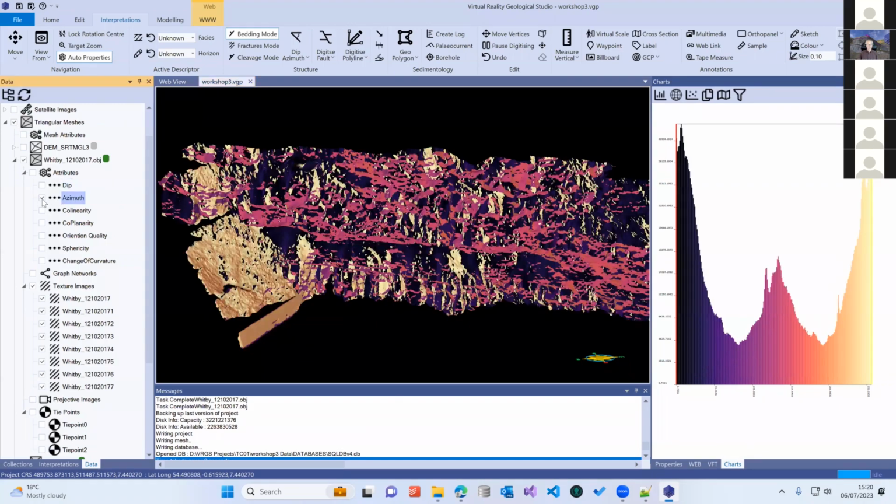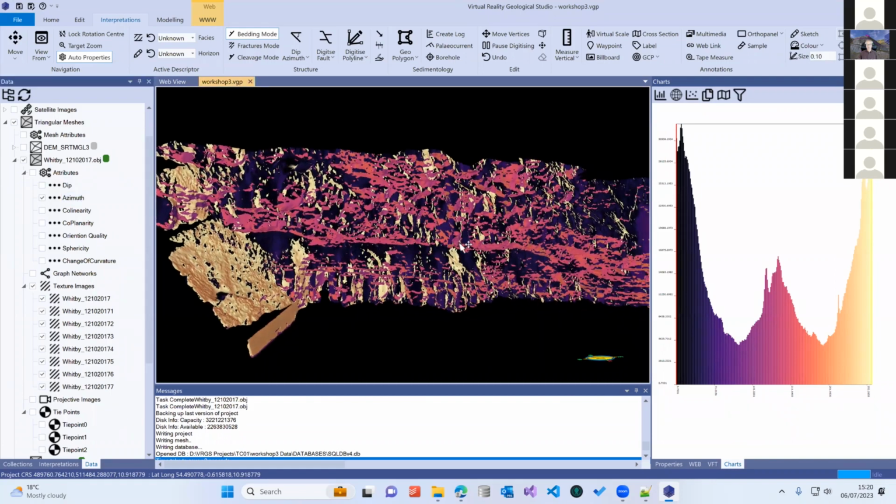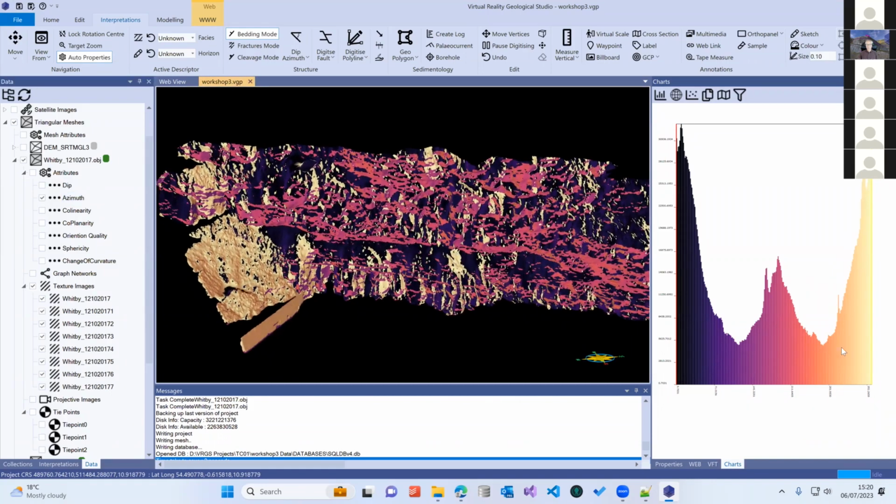Then we have azimuth, so directions. And remember that, because it's azimuth, these values over here are actually right next to these, because we're going from 0 up to 360 and then back to 0 again. This is showing we've got 2 peaks of higher numbers of orientations in particular directions.